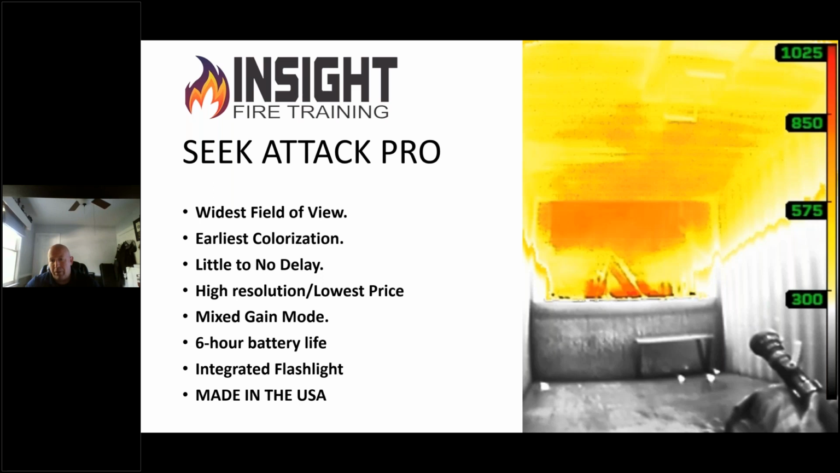This is flipped in the sideways orientation, which is known as the gangster grip. If you notice when we do that, we can see the top to bottom, floor to ceiling in one shot. The Attack Pro offers the earliest colorization on the market.